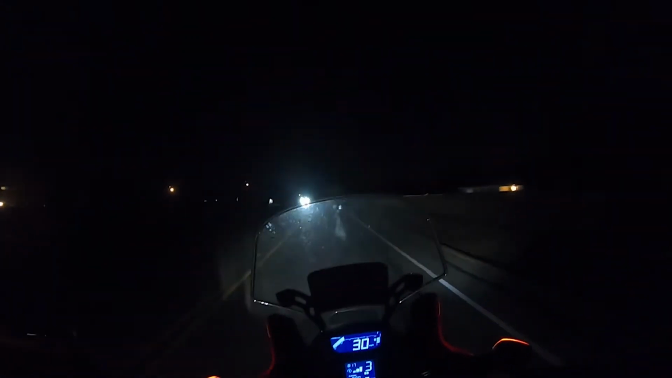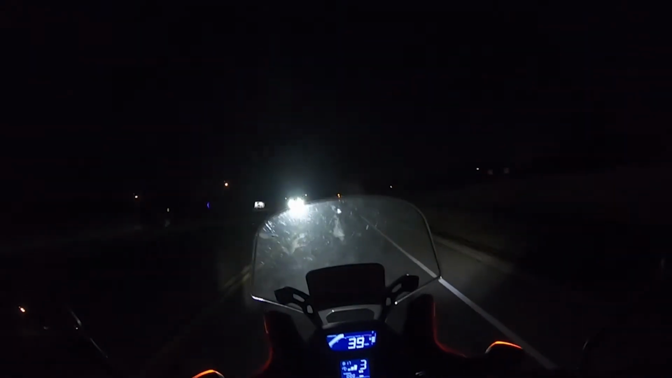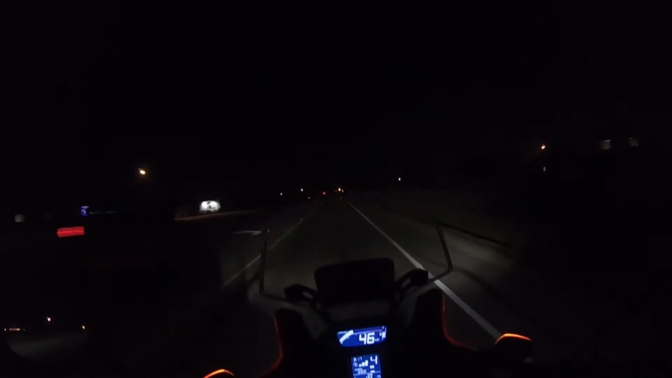Alrighty, we're going to get out of the lights for a little while so I can give you guys an idea of what this bike basically looks like with its stock lighting and with the updated set. Now note that the 2021 and newer models of the Africa Twin Sport have the steering lights on the front. I have no clue what those look like. I have not really sampled the 2020 model or newer, but I have ridden a few of these Africa Twins.